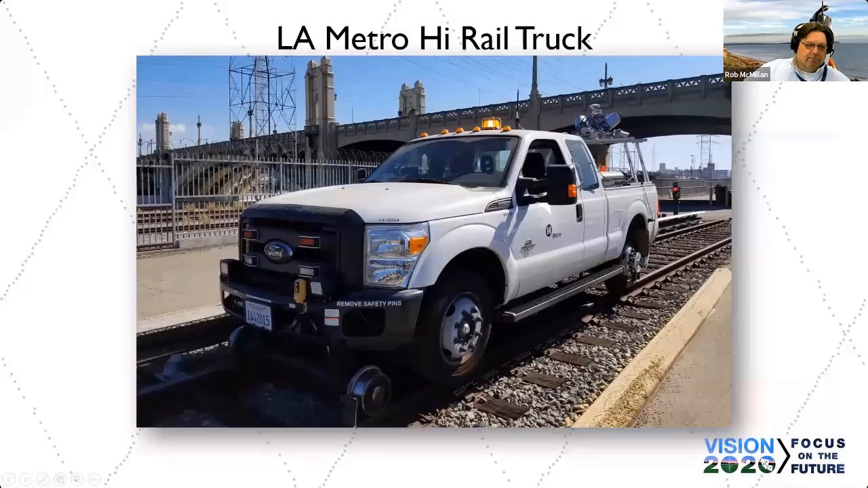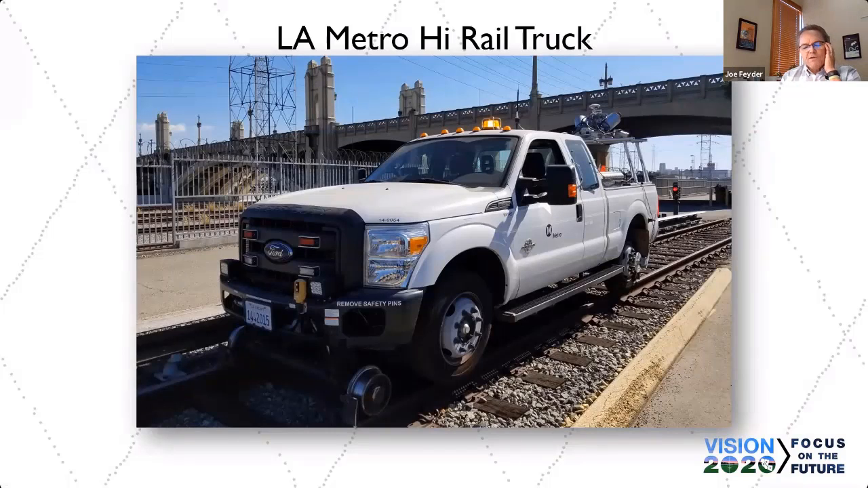A Metro high rail truck. Our first choice for doing any rail scanning is to use a high rail truck from the rail operator, because typically they'll require one of their personnel to be the driver, as well as a person on the radio in touch with the yard control. So Metro made their F350 available to us.